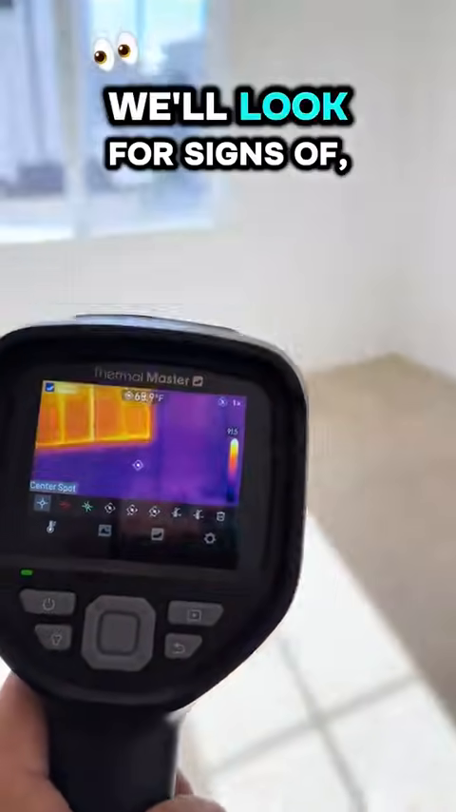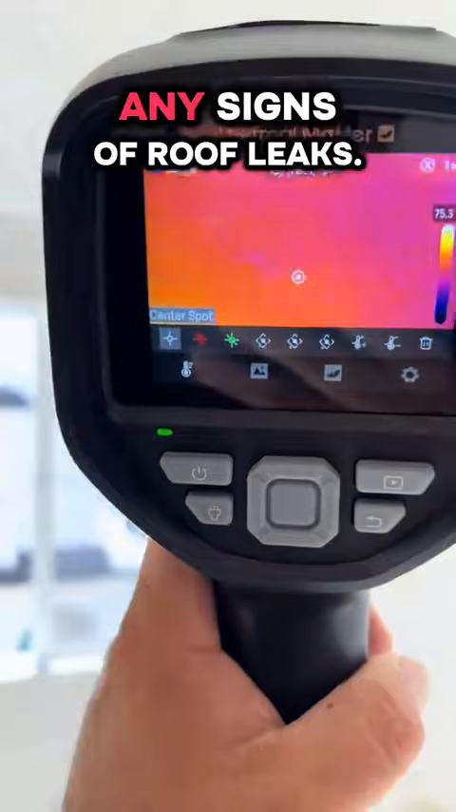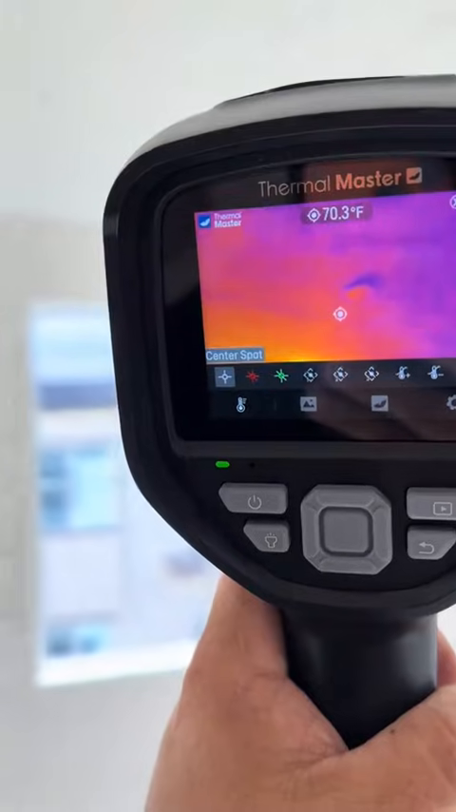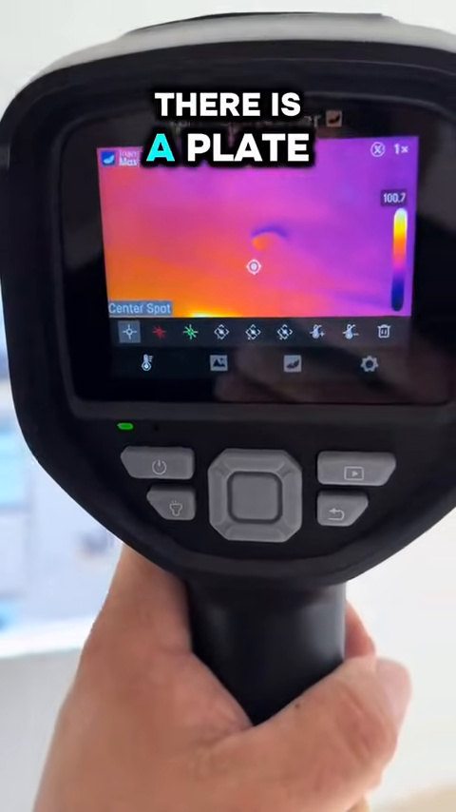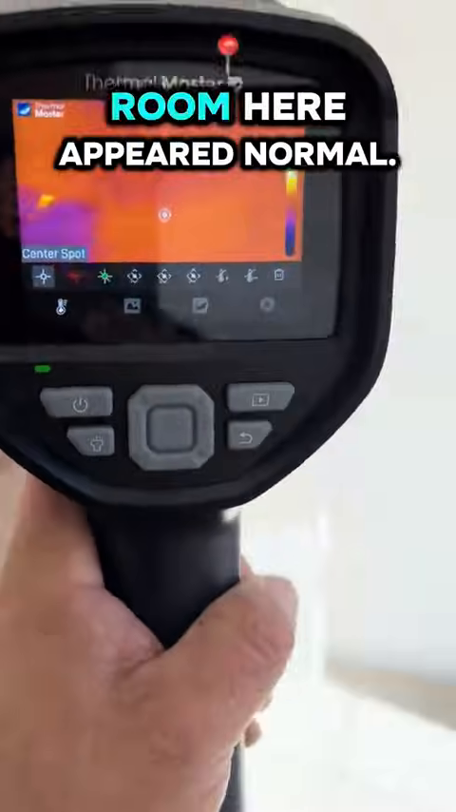Moving around the house, we'll look for signs of, once again, missing insulation throughout, and any signs of roof leaks. We can see that there's a plate there in the ceiling. What that was, was a junction box for a future ceiling fan or lighting. Everything else in the room here appeared normal.